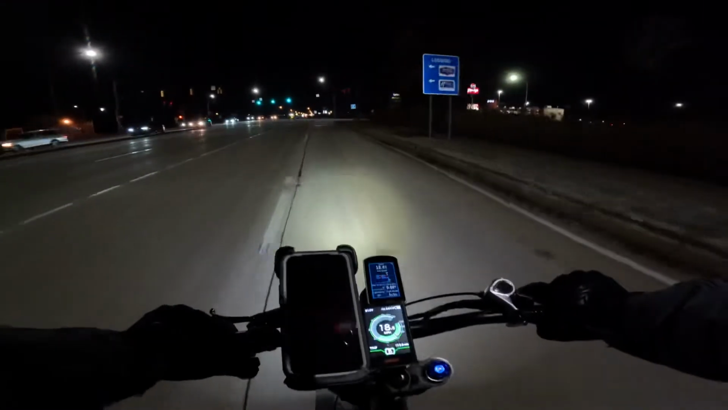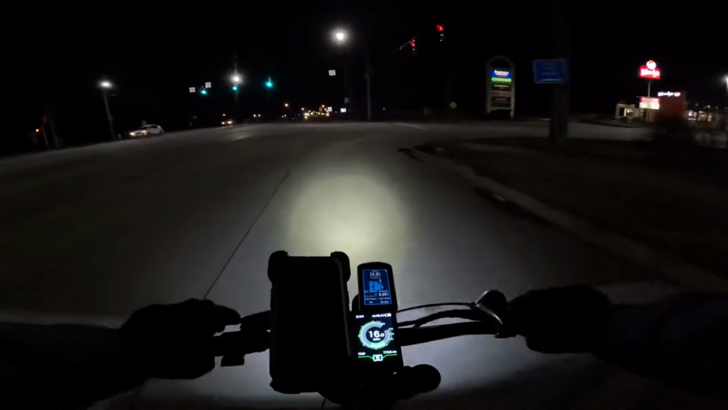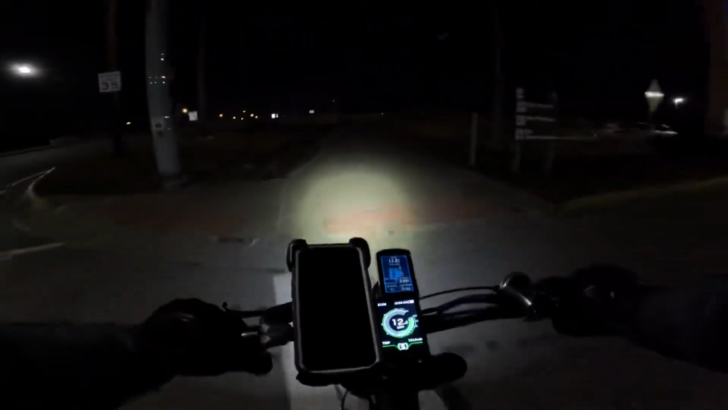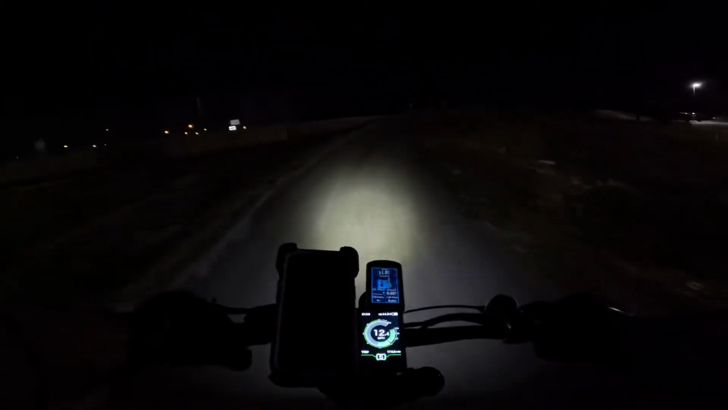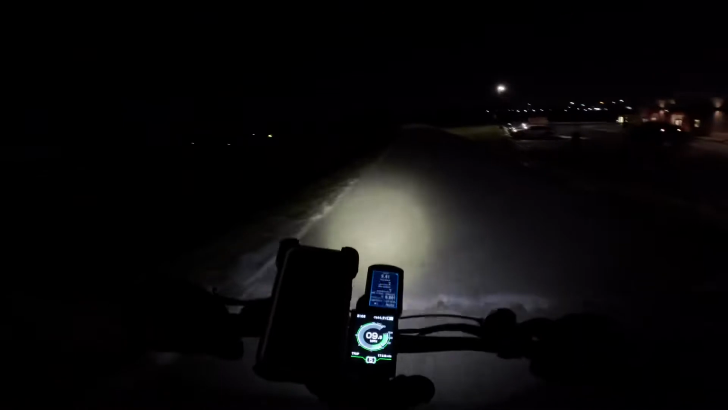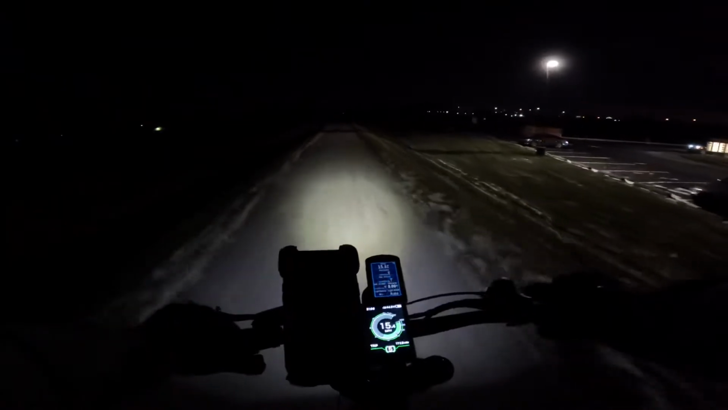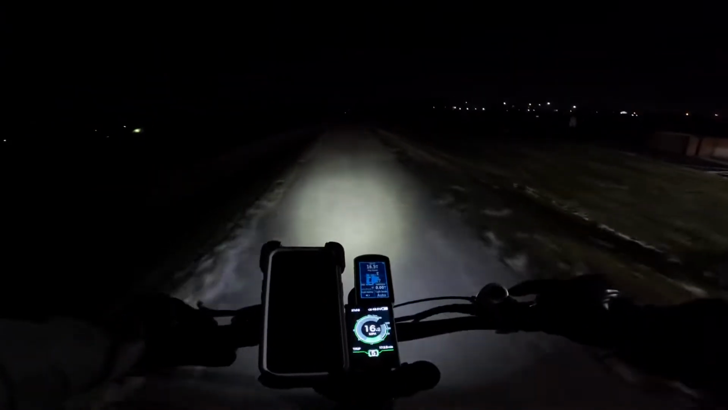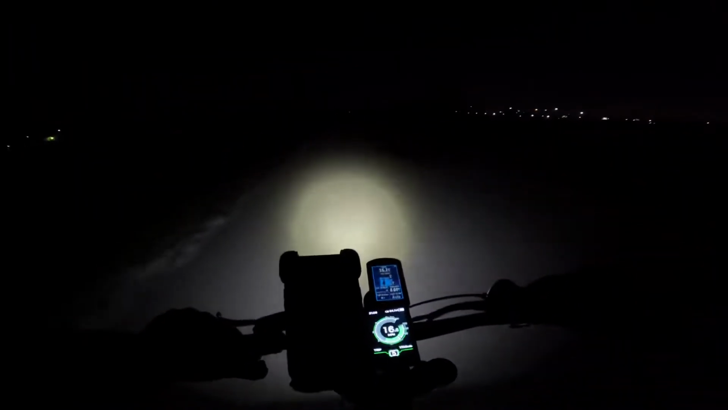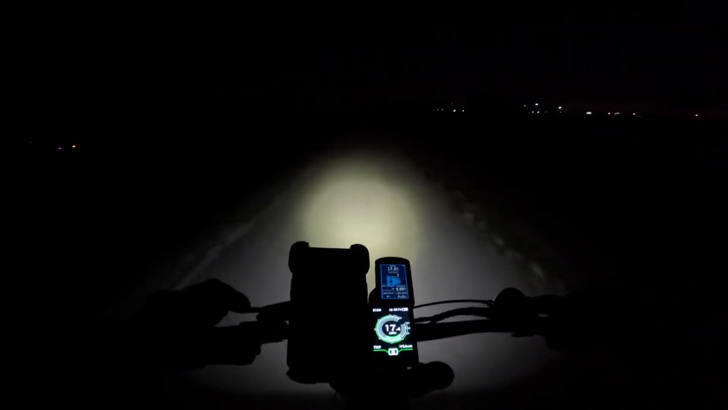So it actually adjusts based on how hard you pedal, which is really nice because it gives you a natural feel. The torque sensor only allows as much motor power as hard as you pedal, instead of just throwing all the motor power onto it. I can pedal real softly, for example, and it'll only put in enough power, and you actually feel the resistance like you're actually pedaling. You know what I mean?